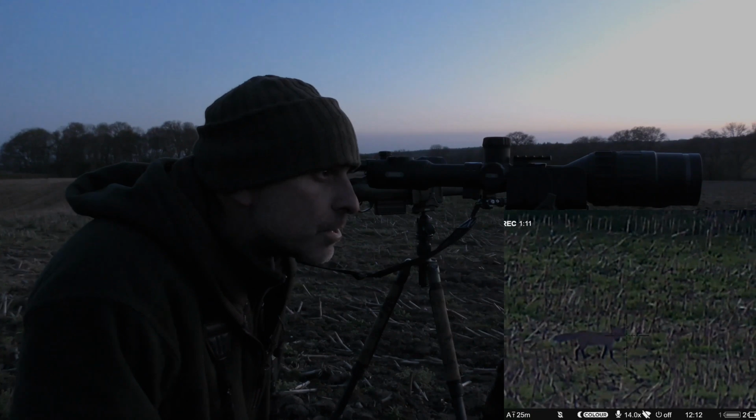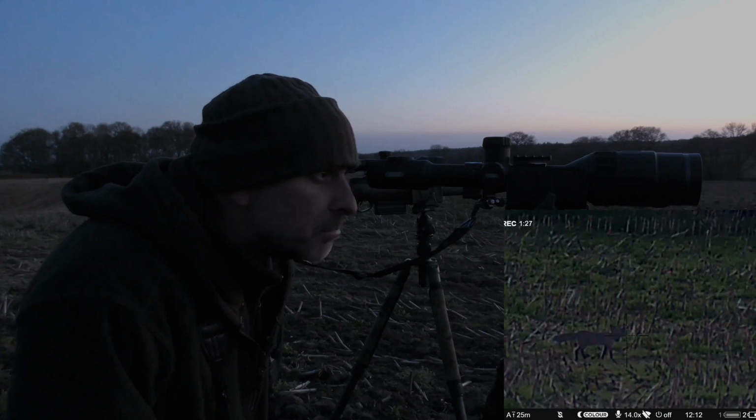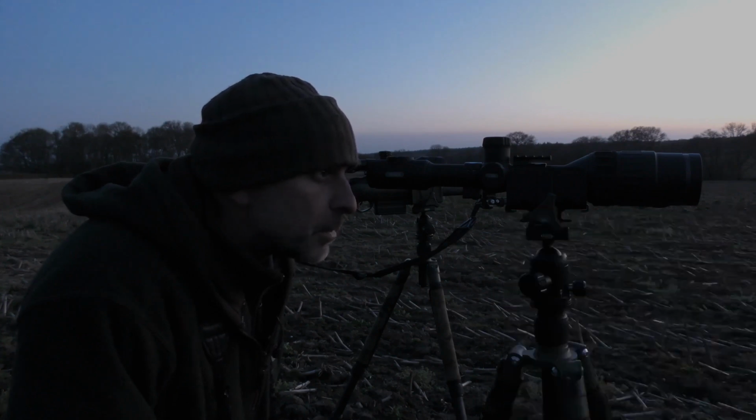14 times, just starting to get a little bit pixelated and a little bit kind of shaky image because the light's just starting to fade there, but still plenty good enough, easy to ID that that's a fox. So yeah, I'd be quite happy using that.